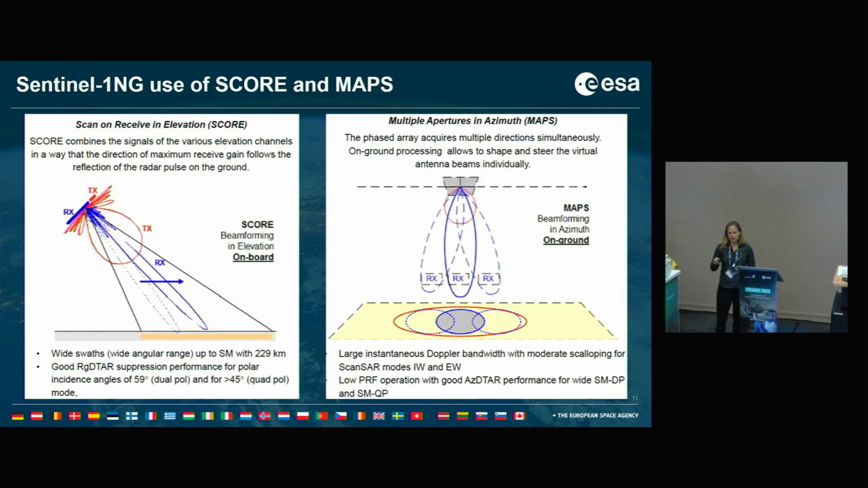That's just a quick look, an introduction into this scan on receive in elevation, which is called SCORE, and multiple apertures and azimuth MAPS. I think I'm not the right person to talk about this. If there are questions, we can discuss this later. But it can also already be found in literature.